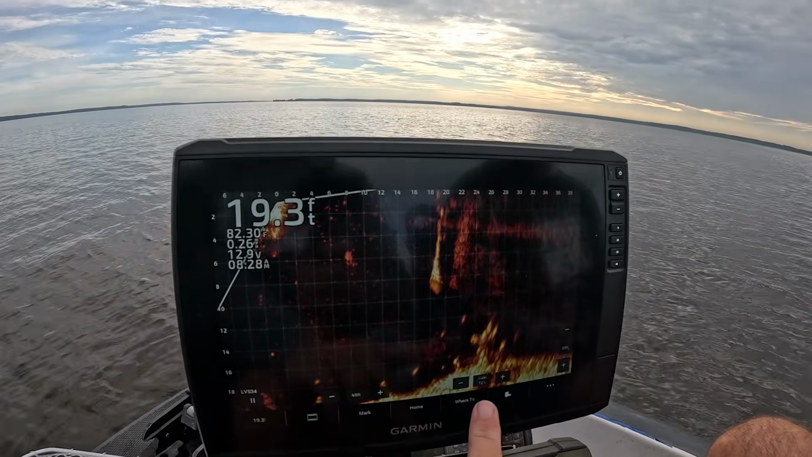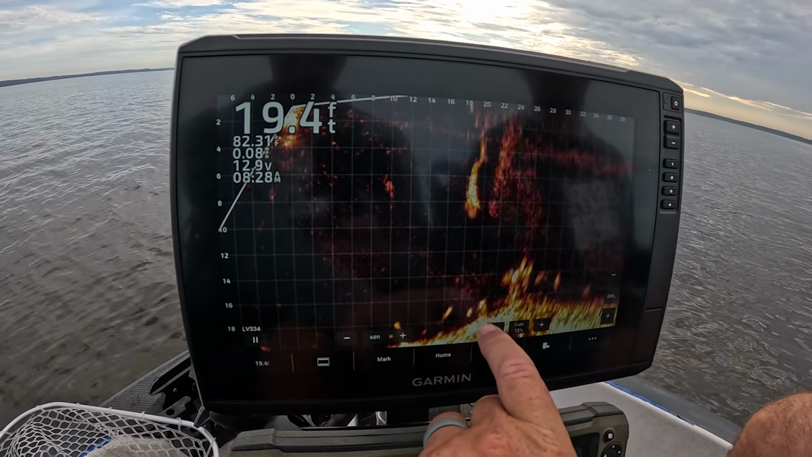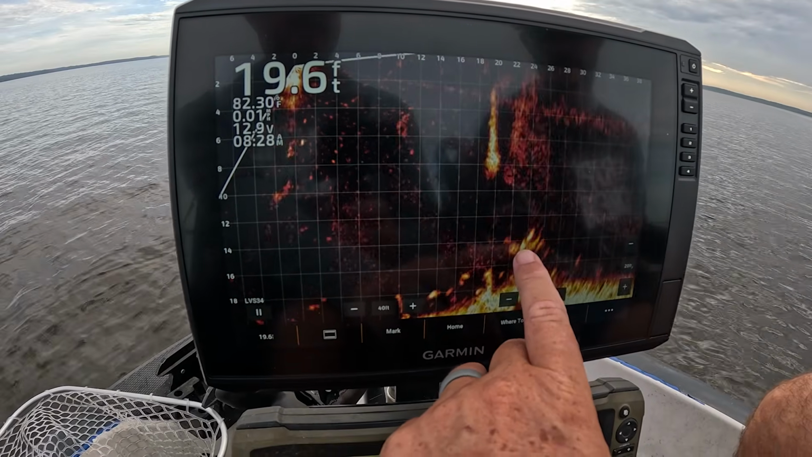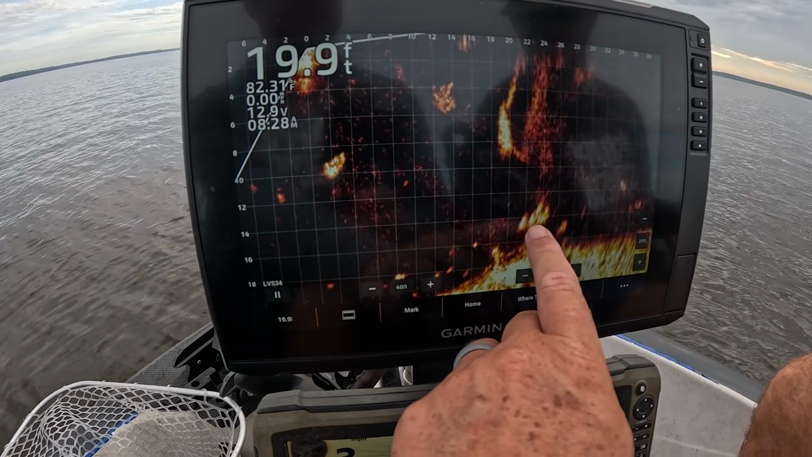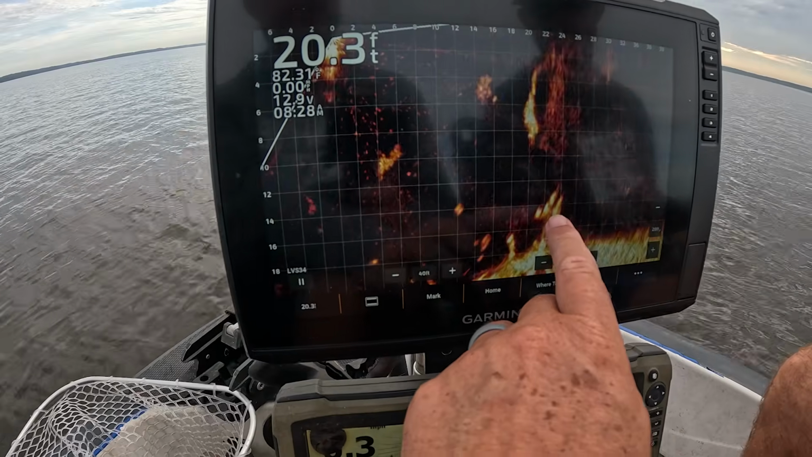All right, Colin, we're here up on the stump, and you can see on the stump, and this is the bottom of the lake, that real bright section, and you can see these solid dots, and they're sitting right beside the stump. Those are crappie right there, and they're about 22 feet out in front of us. I don't want to get too close to them.